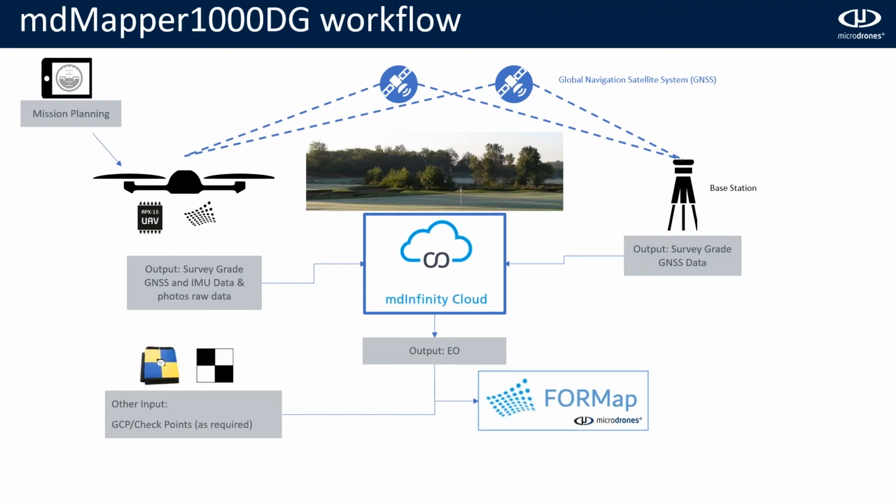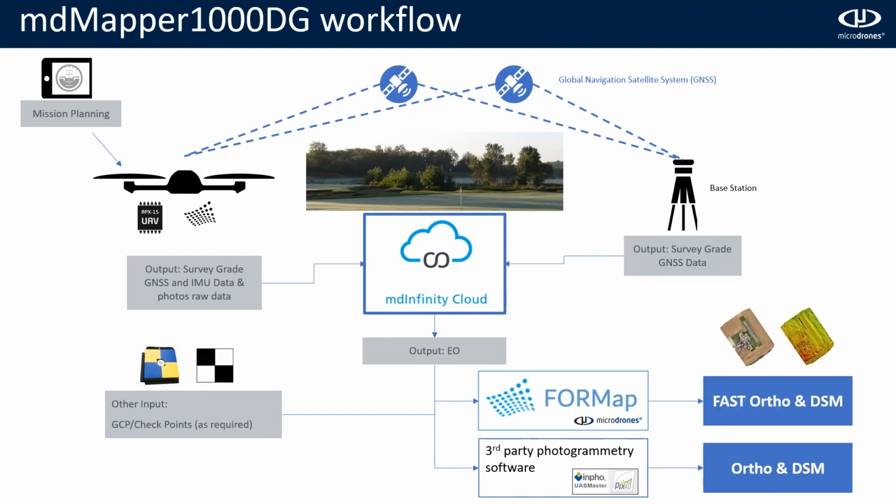In the first case, if you want to use Formap, that is Microdrones photogrammetry software, you can do it, or you can use any other third-party software. They are supported by our system. And with this, after we do the photogrammetry process, we will get the orthomosaic and the DSM.